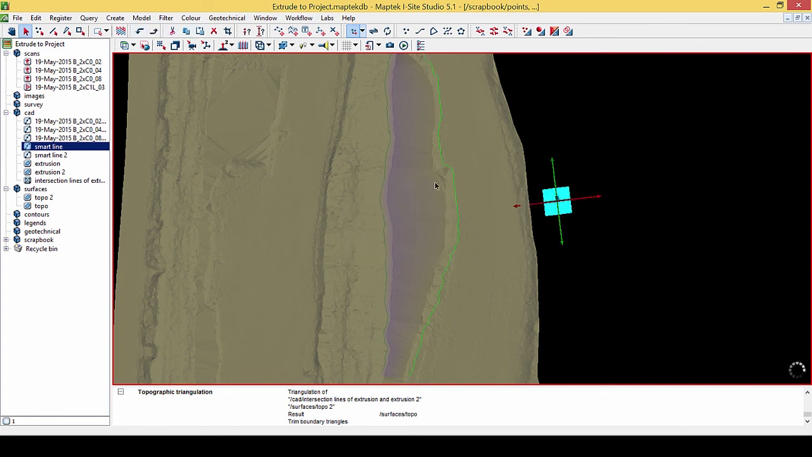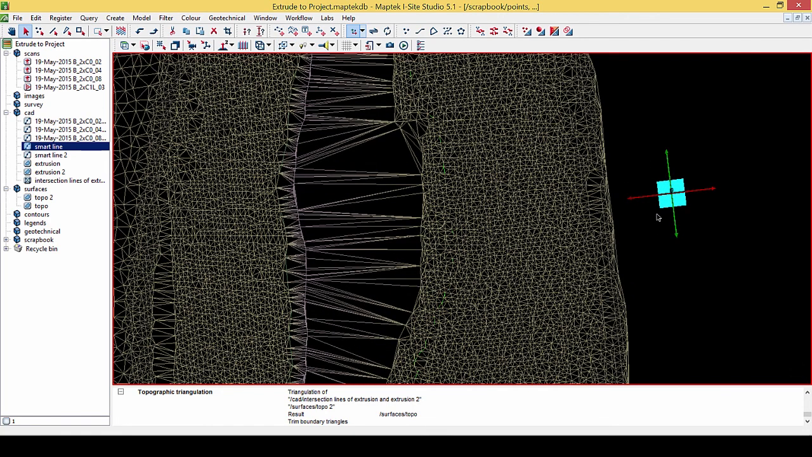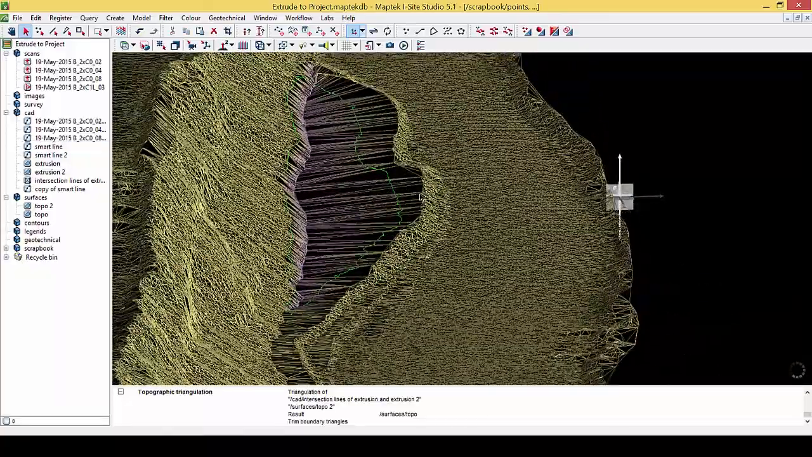So if I set my surface to wireframe so I can see, if I hold Control, it creates a copy of that line, and I just want to copy that line to somewhere about there. I'll just sort of eyeball it to see what it'll look like, so it'll triangulate up and then back down.